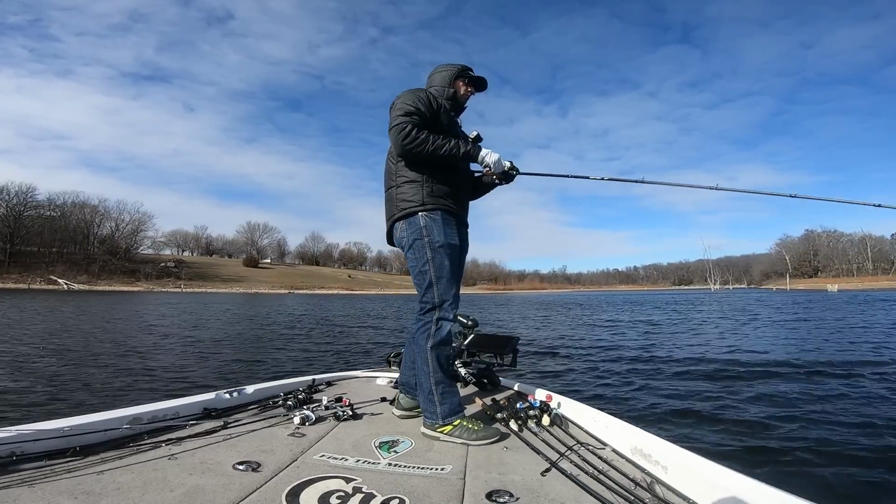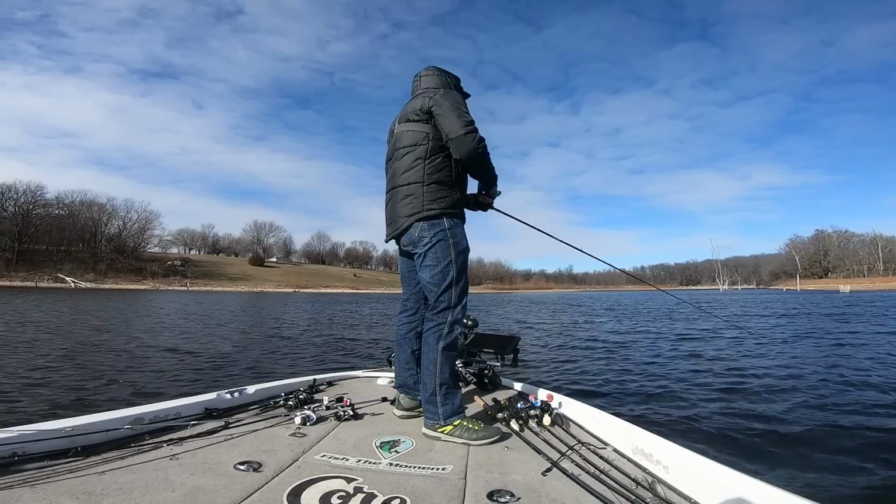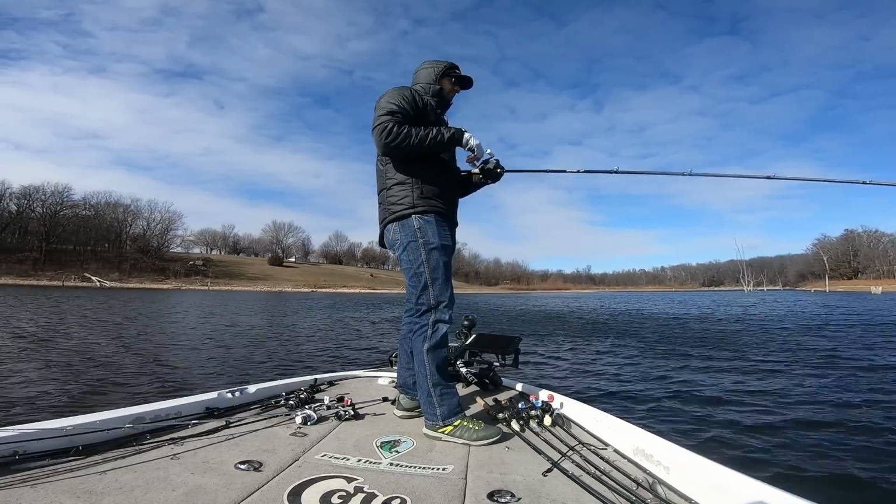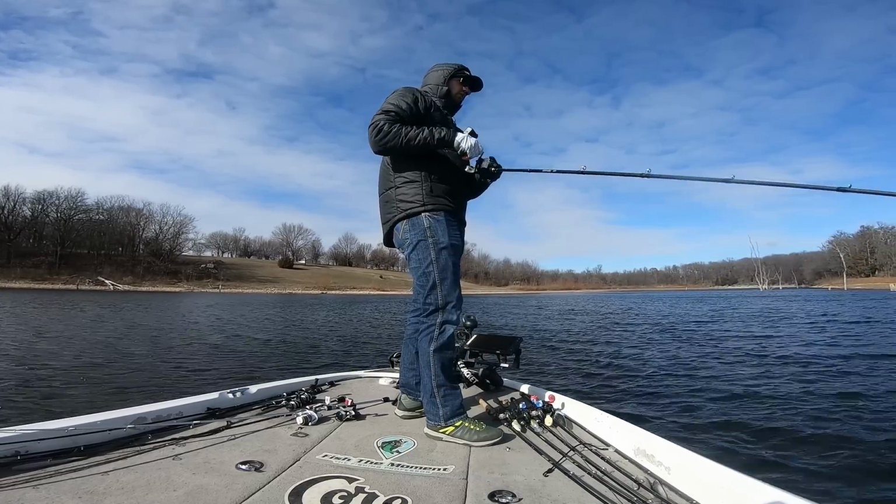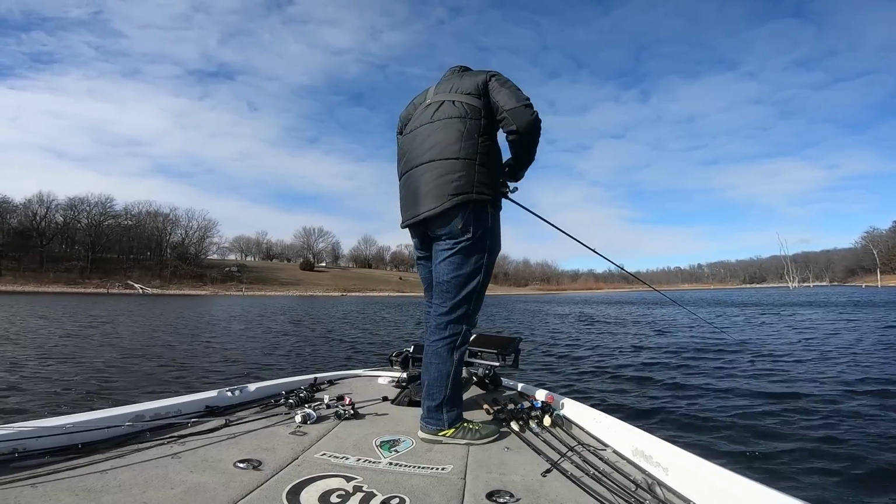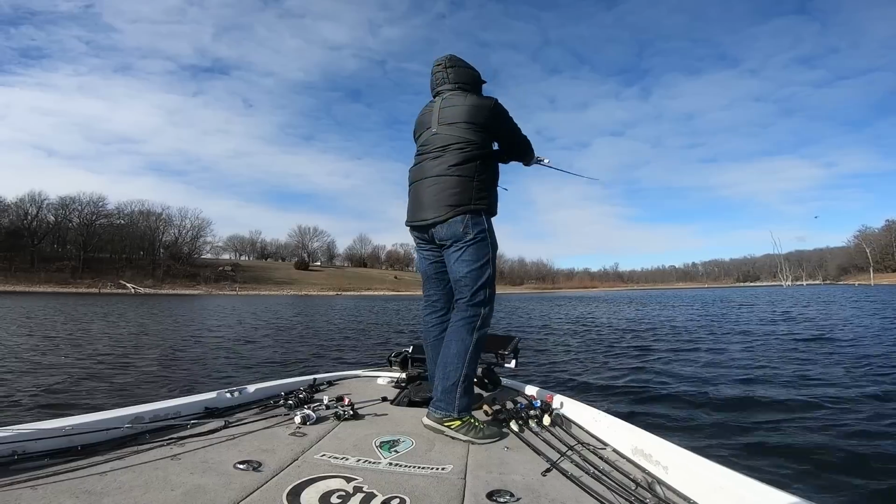Probably a swim bait would work as well, just working it real slow through here. But these fish are just so tight at the bottom, and it's just kind of a crappy day that I thought throwing this jig might be the way to go. There's definitely some fish in the area. Just need to find the right casting angle and figure out the right way to make it happen. And I think that this jig is going to be a lot easier to fish.